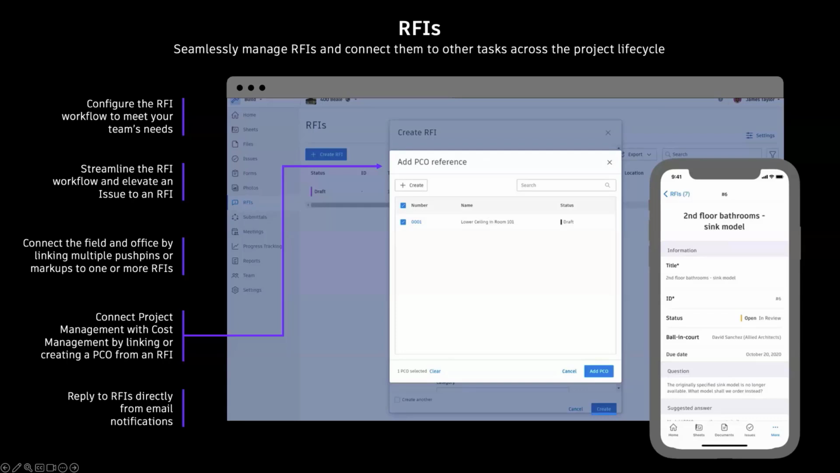the project lifecycle. Project members can create a new RFI on the web or mobile and then link it to markups and photos taken in the field. Those RFIs can be linked to issues, change orders, files, or photos for seamless collaboration.